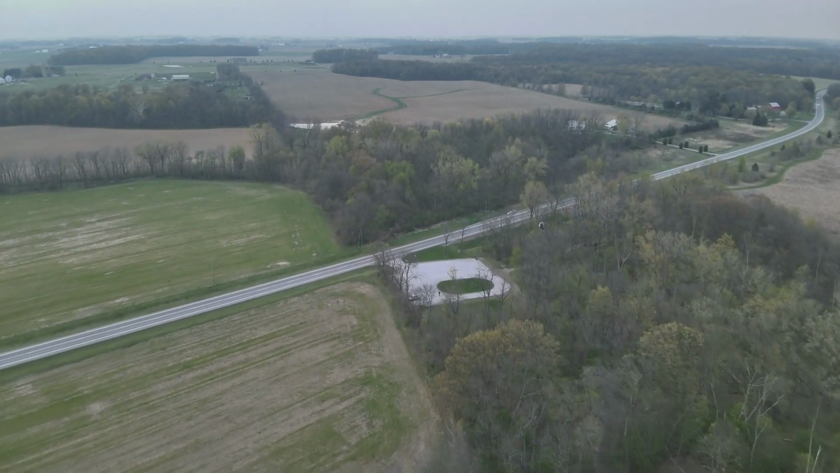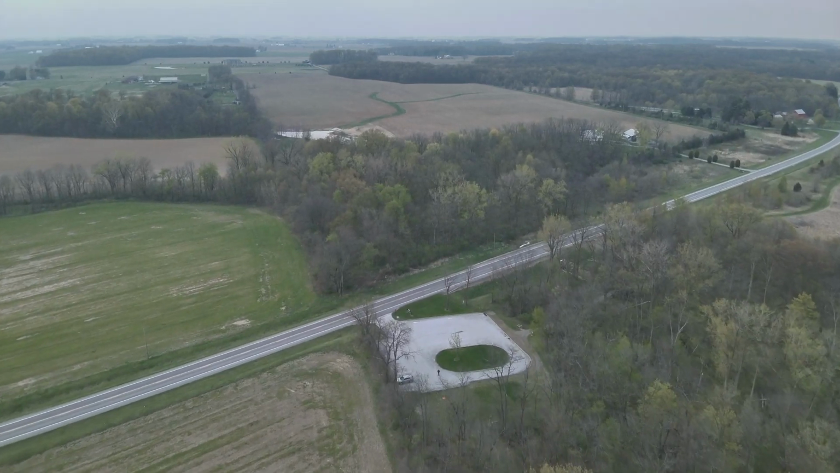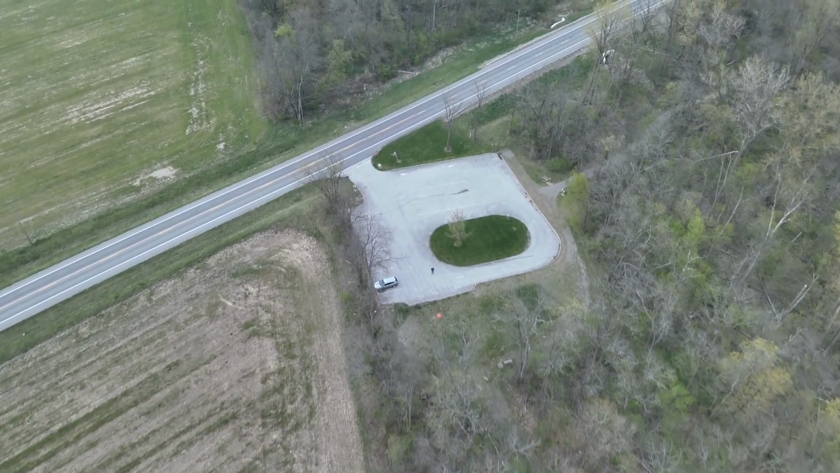I will also include the Onyx map that was part of this that I kind of used to mark out my locations and keep you informed of how that goes.